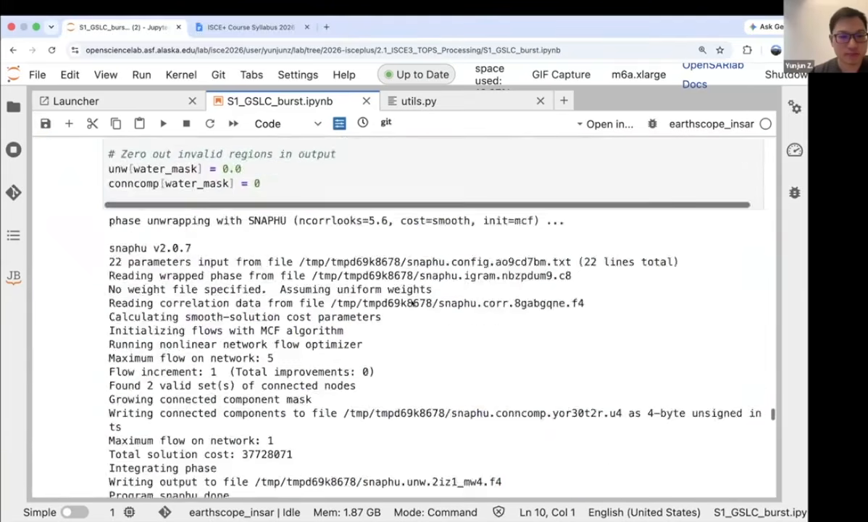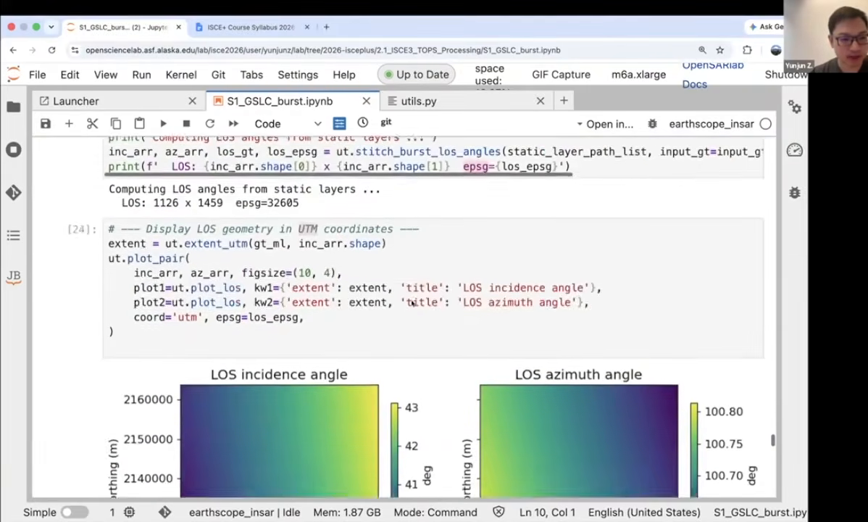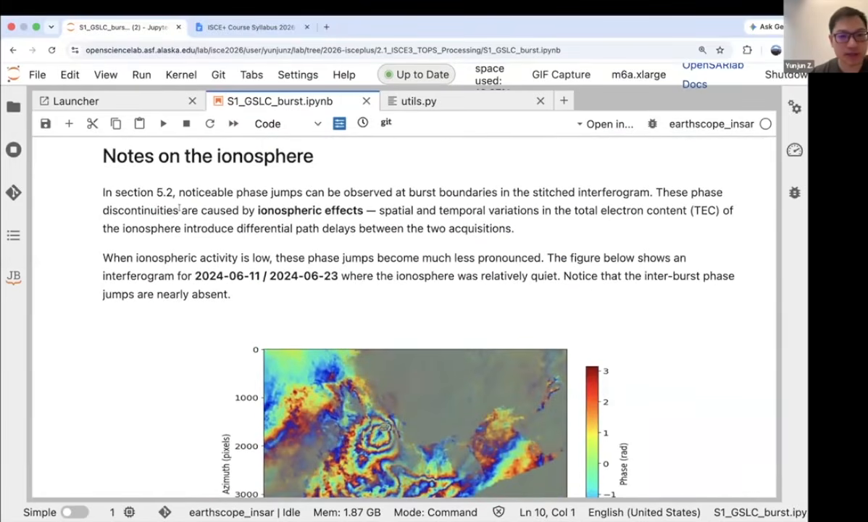Okay, so let's move forward. The last topic I want to add is the ionosphere correction. Right now, with the current tools we have, we cannot easily do the ionosphere correction using the standard split spectrum method, because we cannot get the subband SLCs from the GSLCs.